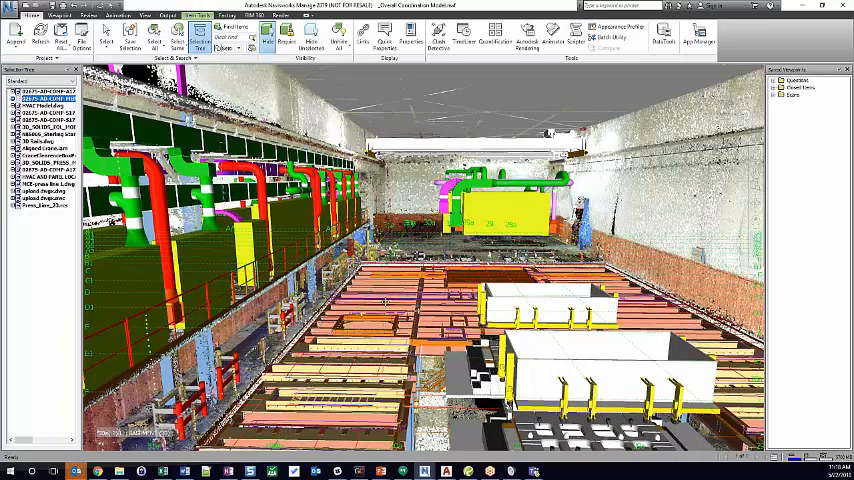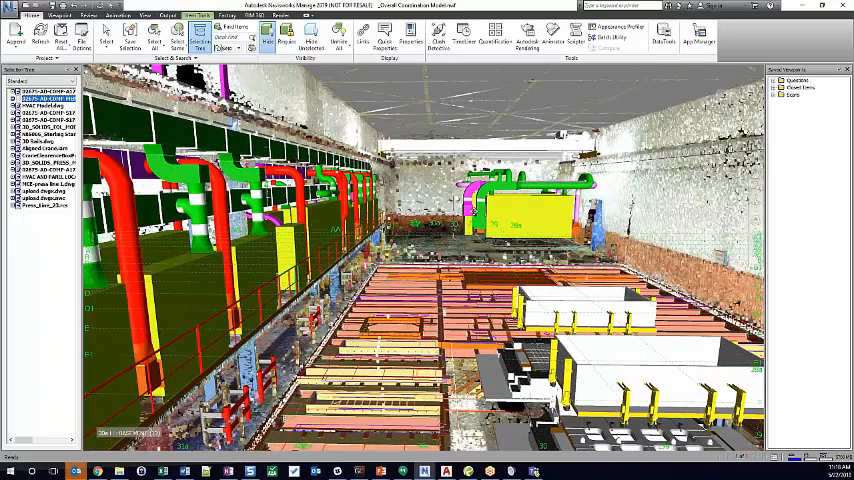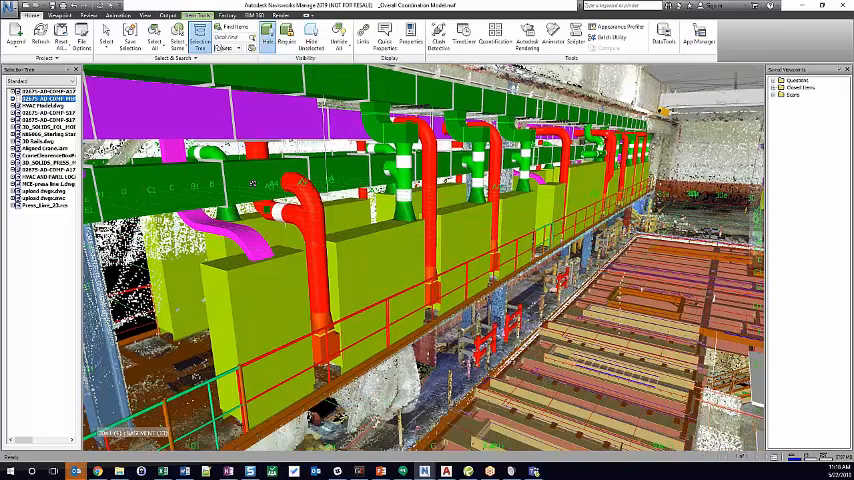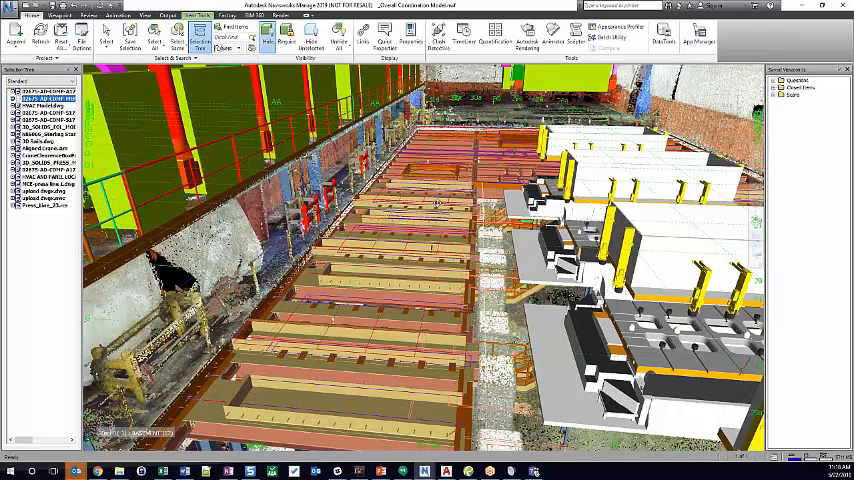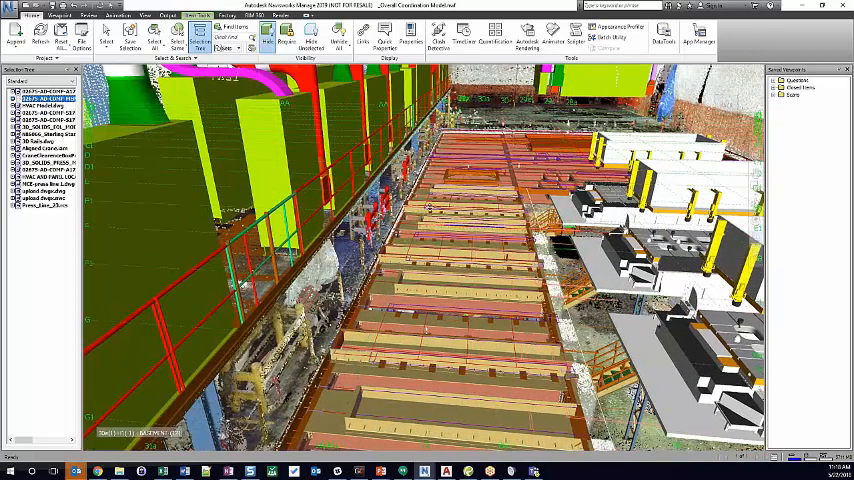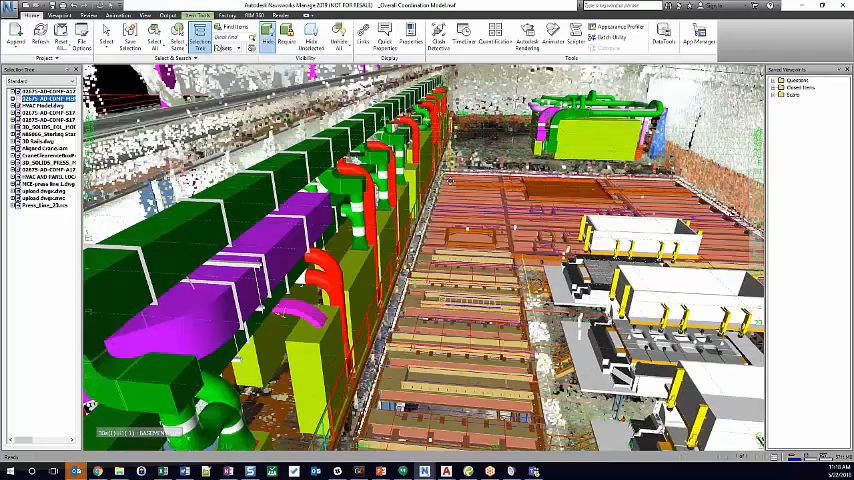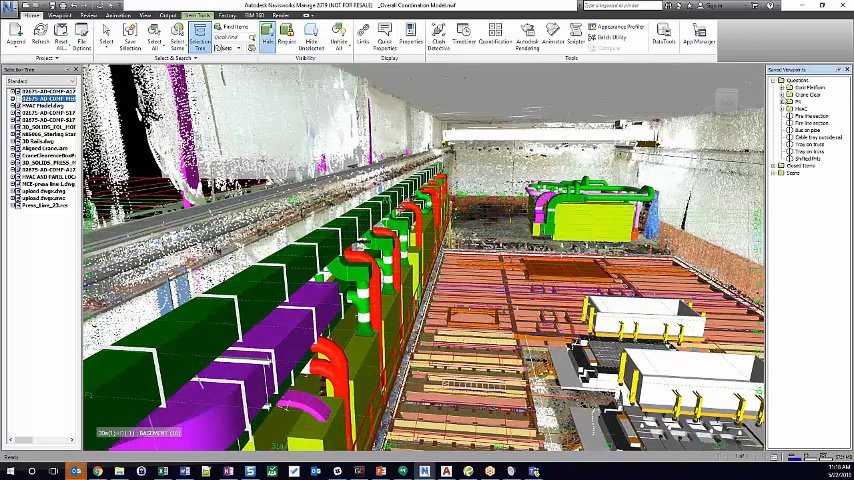So what we're looking at now is not engineering data. This is fabrication level data. So the ducts are coming out of Fab MEP. The steel is coming out of, I believe it was Tekla on this project. And here's where we're going to get into the real nitty-gritty of this and make sure that nothing is colliding, that everything's working well with the design. Okay, and we're going to track this over time.